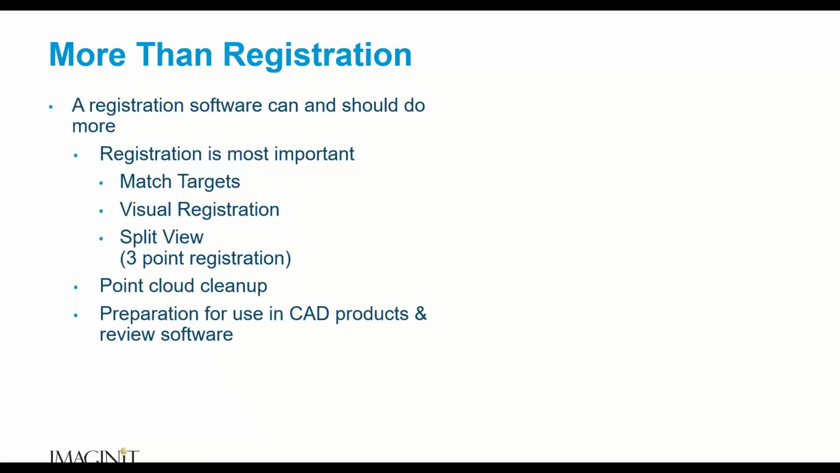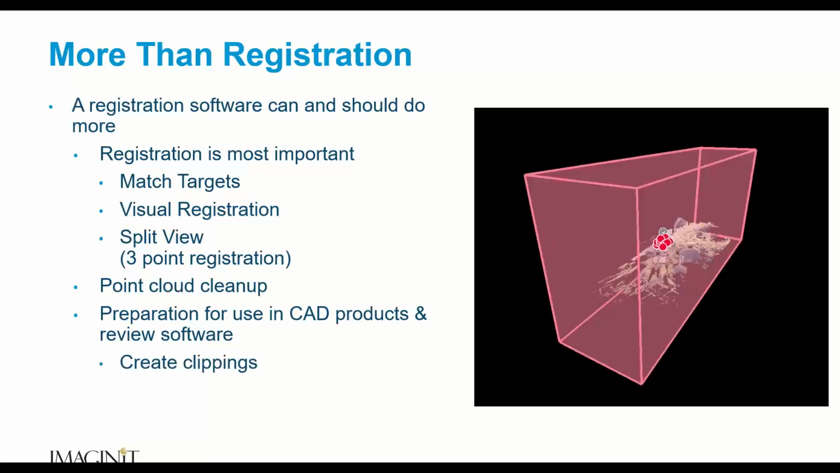One of the other things we want to be able to do here is preparation for use in CAD products, right? Whether we're going to AutoCAD or Revit or whatever software, we want to make sure that when it gets there, we can easily get the data that we want. As an example, we might create what are called clippings, or in this case, a limit box.